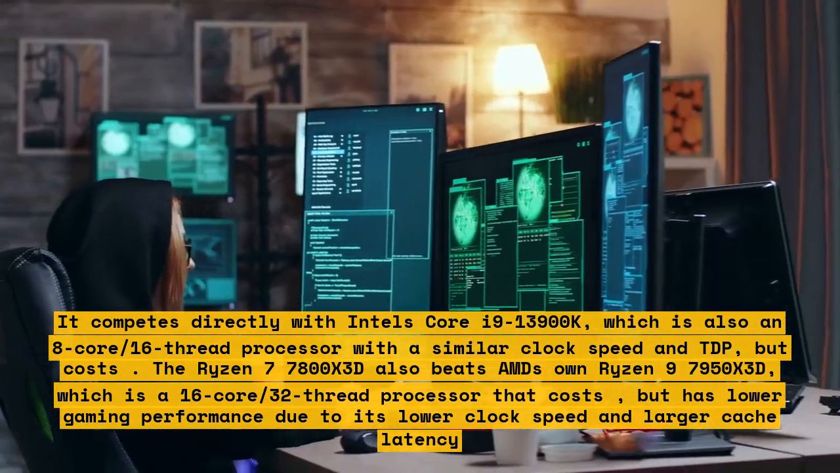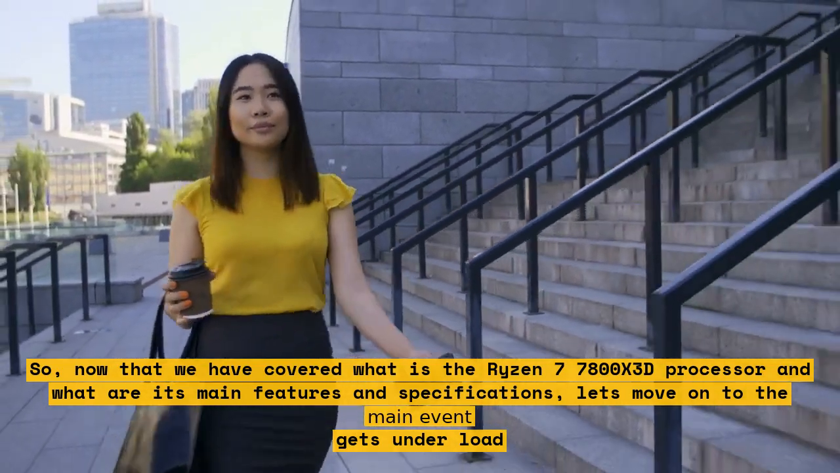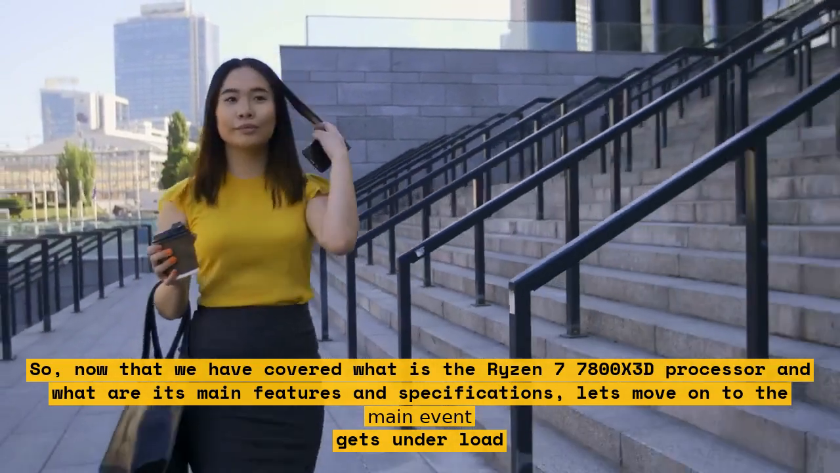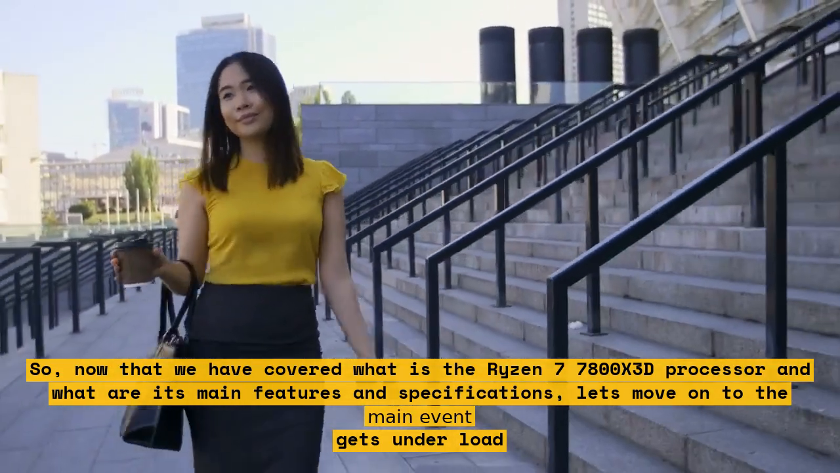So, now that we have covered what is the Ryzen 7 7800X 3D processor and what are its main features and specifications, let's move on to the main event, testing it with an infrared camera and seeing how hot it gets under load. Stay tuned for the next section.